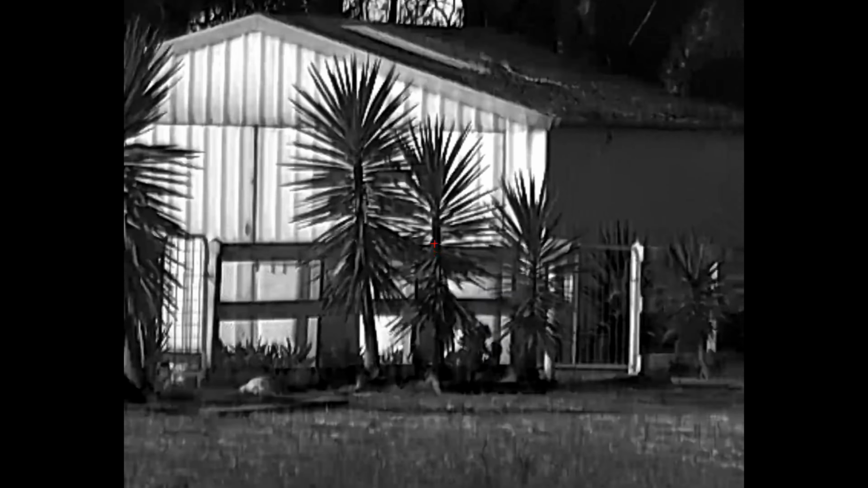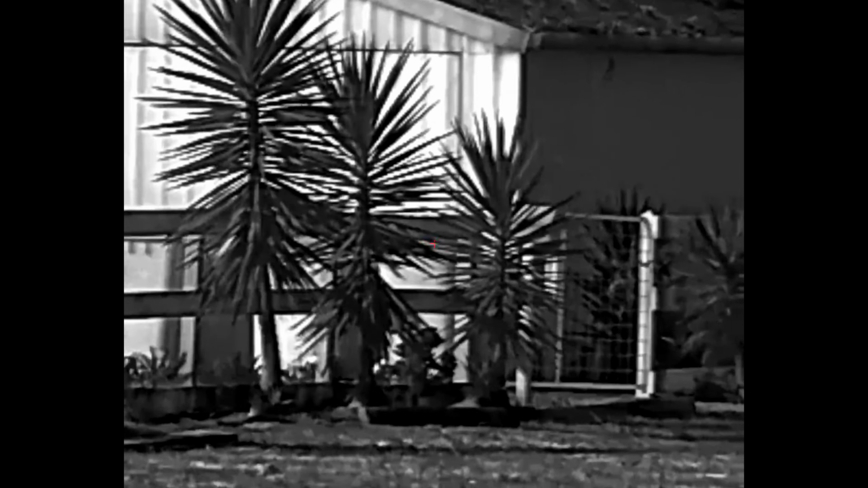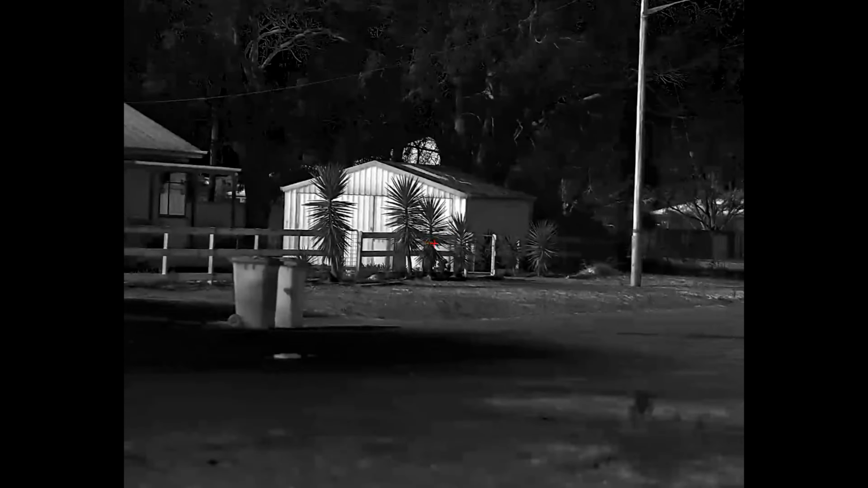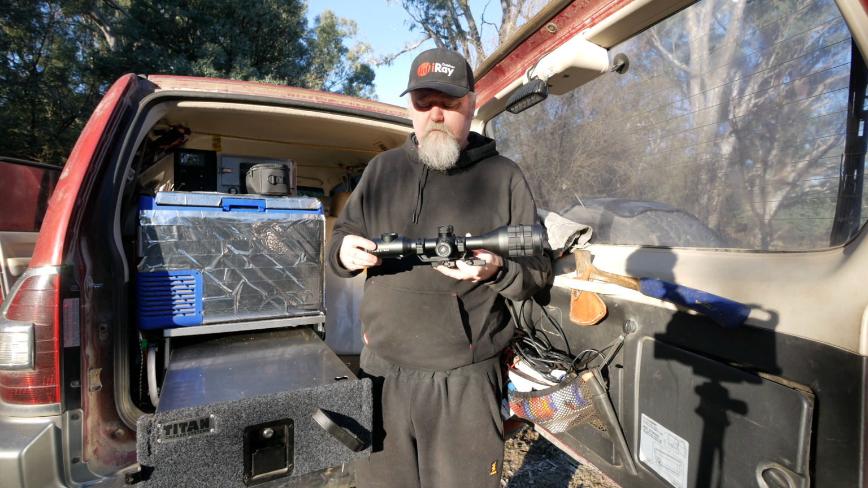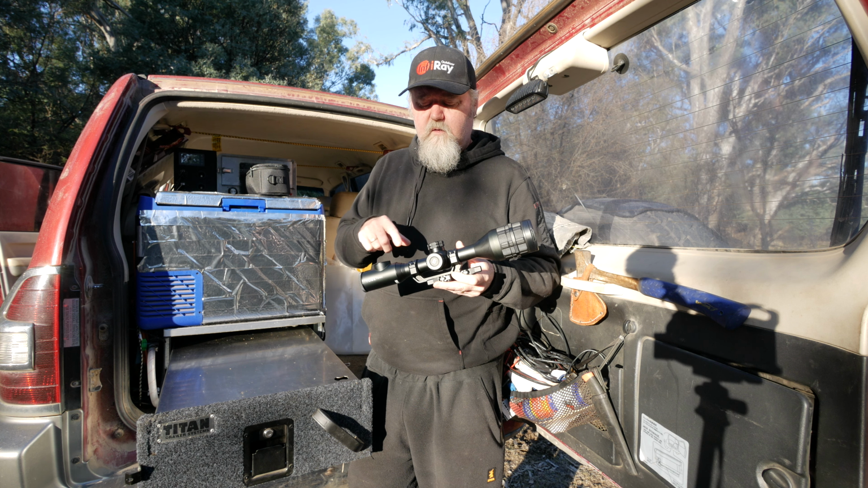It just made the target bigger, so you could probably more choose where your crosshairs are going to be on the animal. With this, it is actually worth using zoom, because there is enough pixels in the sensor to justify that big, that fantastic big eyepiece. That's a big pro.